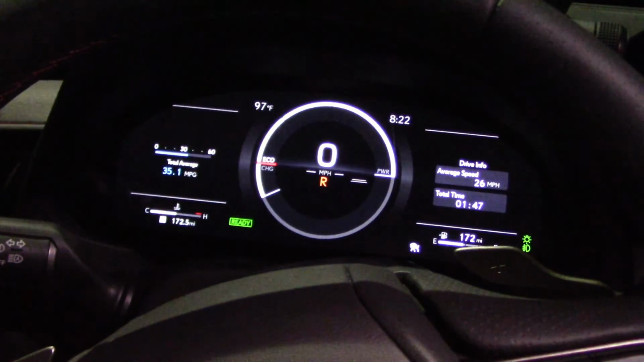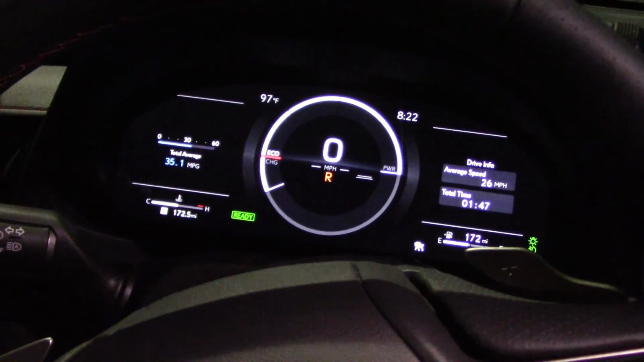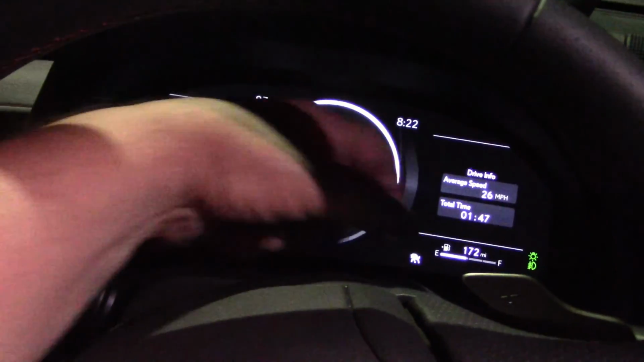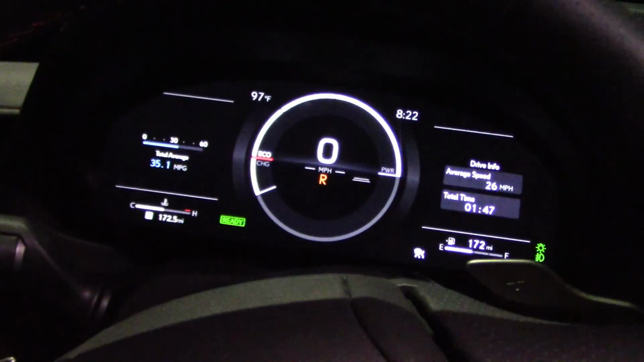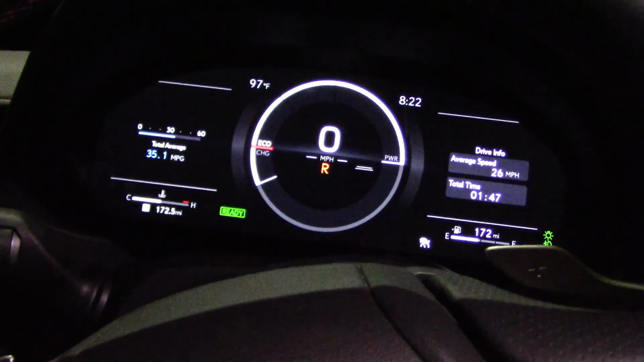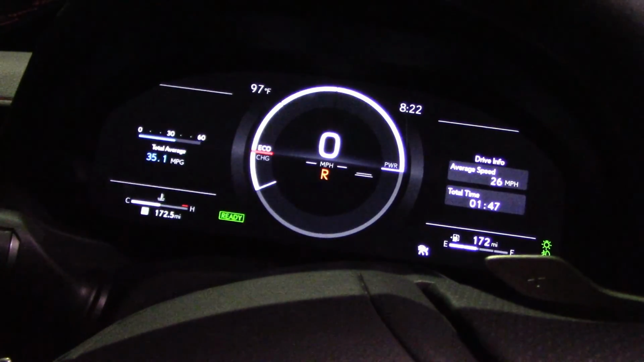Here's what the gauge cluster looks like. Well designed, but in the dark you can see it, but in the daytime you have a lot of reflections on this plastic cover, which you will see if you watch our daytime video test, which you should. We'll have a link for that at the end of this video.